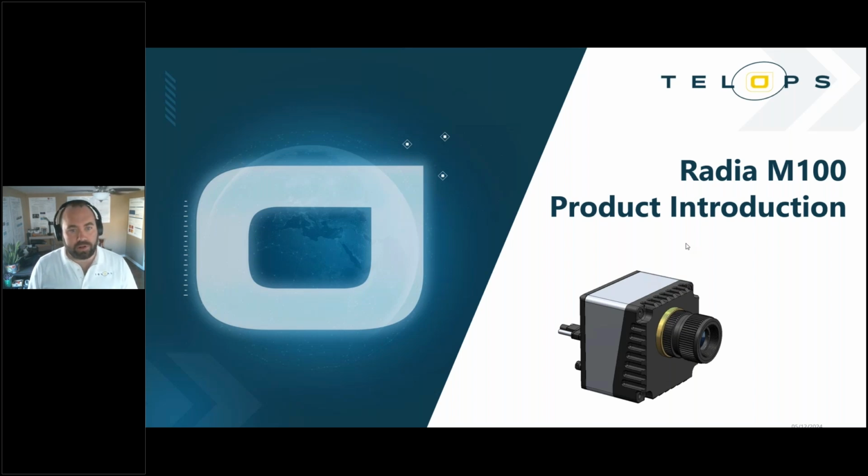The next product I would like to talk about is Radia M100, and this is more along the lines of what Telops has been doing with its scientific product line, in that it uses a cooled detector. This product is unique not only for its size, which is much more comparable to a high-end DSLR camera than the loaf of bread or toaster oven form factor of some of our higher-end cooled cameras, but also because of some of the performance characteristics, and I'll get into that shortly and tell you what's unique about this camera.